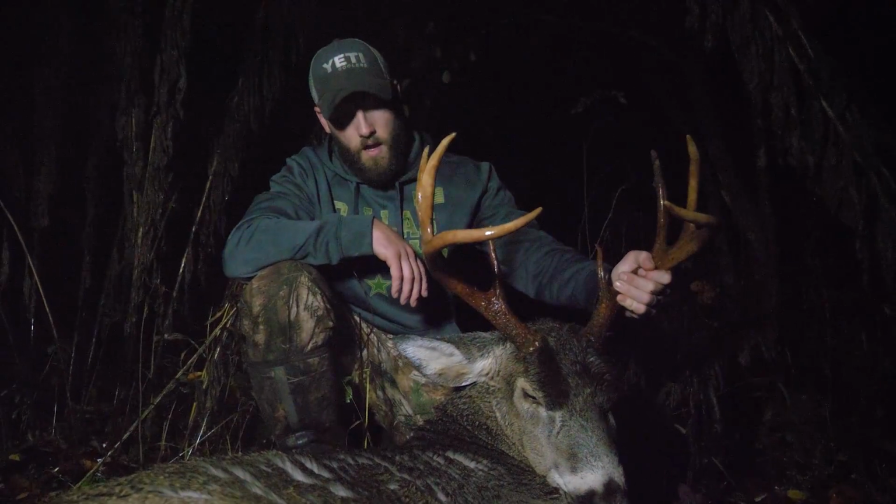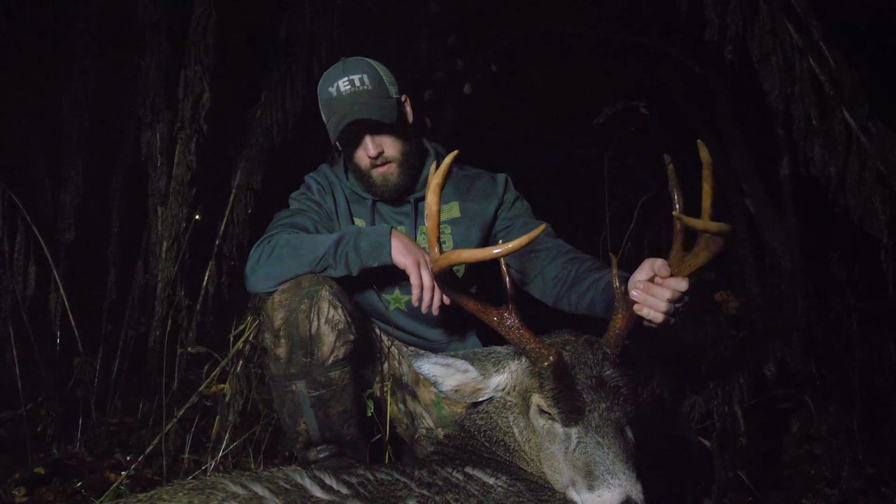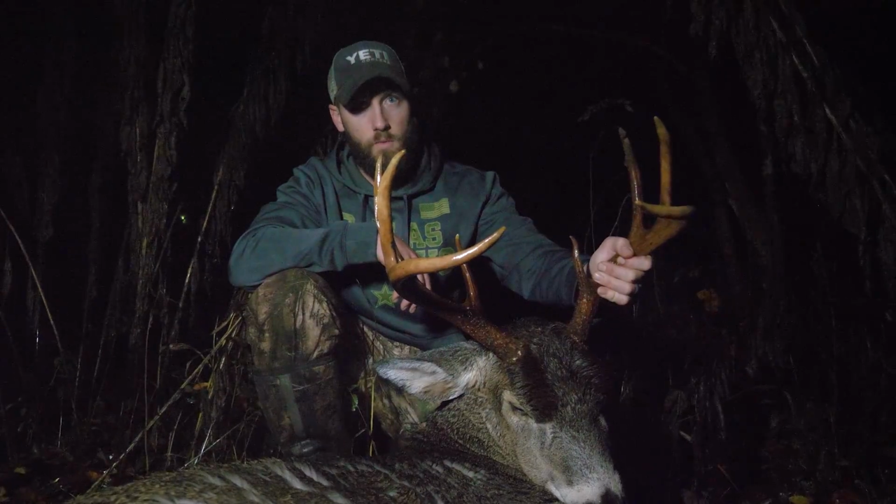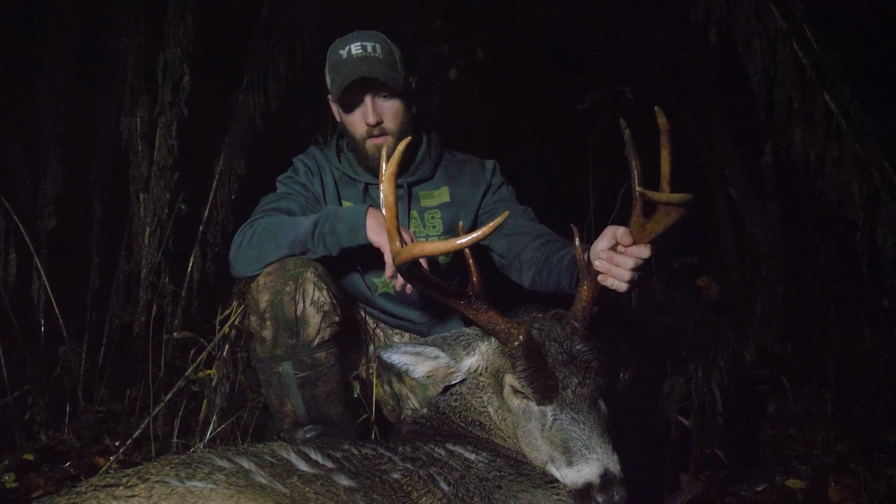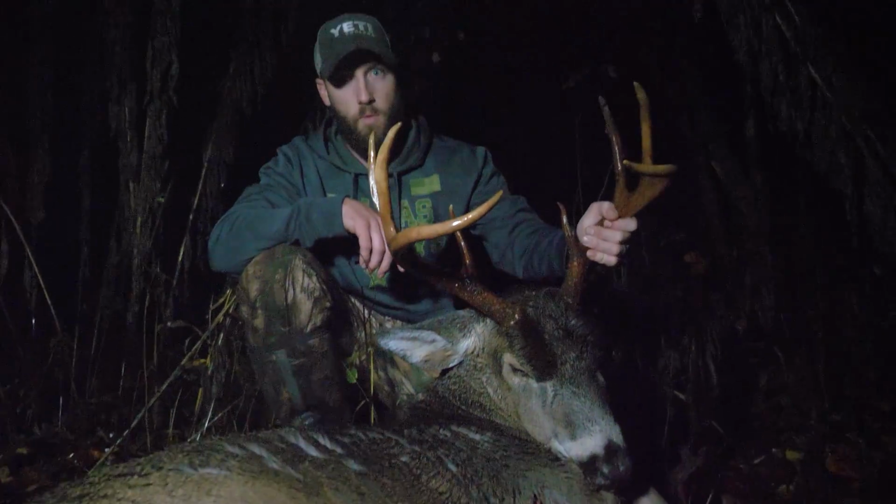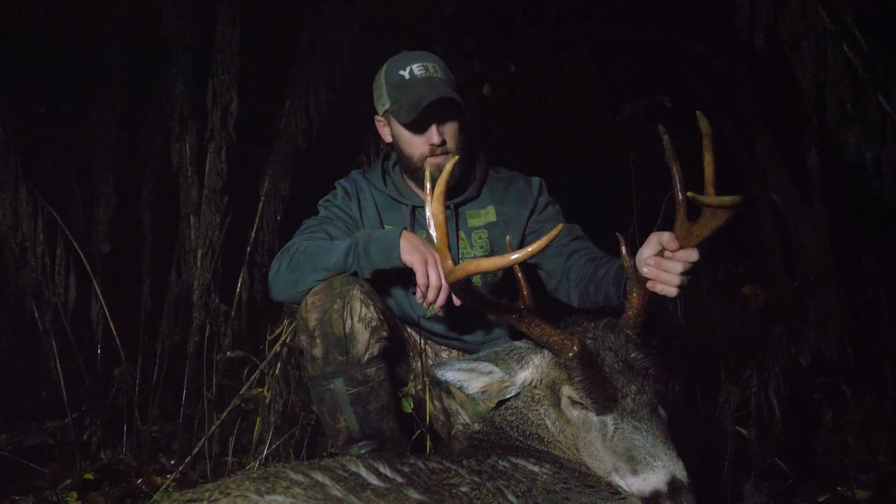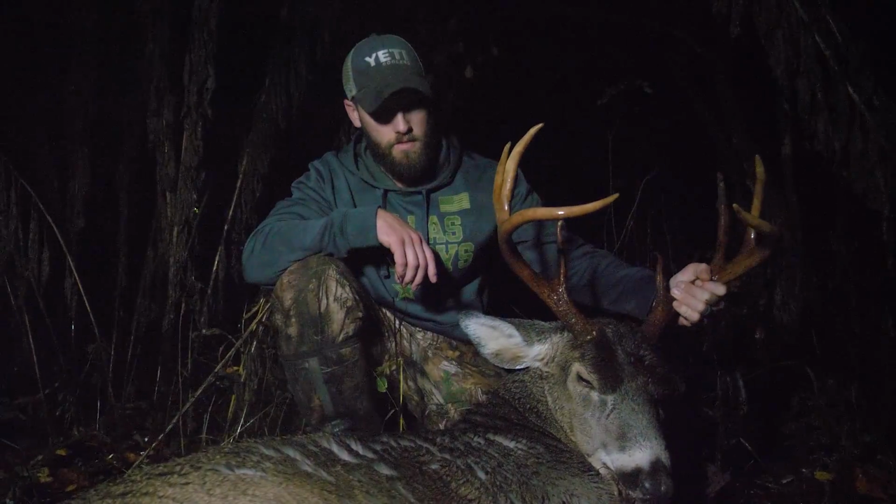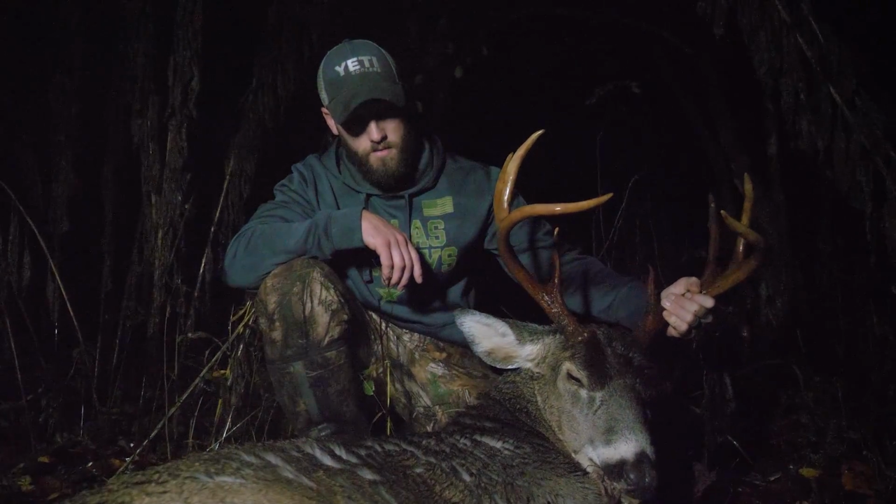So I passed on a buck yesterday that was a 10 point that was bigger. For the respect for the animal, I decided this is the buck, and if I got another chance to put an arrow in him, I was gonna do it. And this buck probably ran, you can see that's the outlet of him. He ran a good 250 yards and we come up on him 4 hours later and he was still breathing. He's a tank. His rack isn't the biggest, but it's the biggest body buck I've ever killed. He's 250 to 300 pounds if I had to guess.